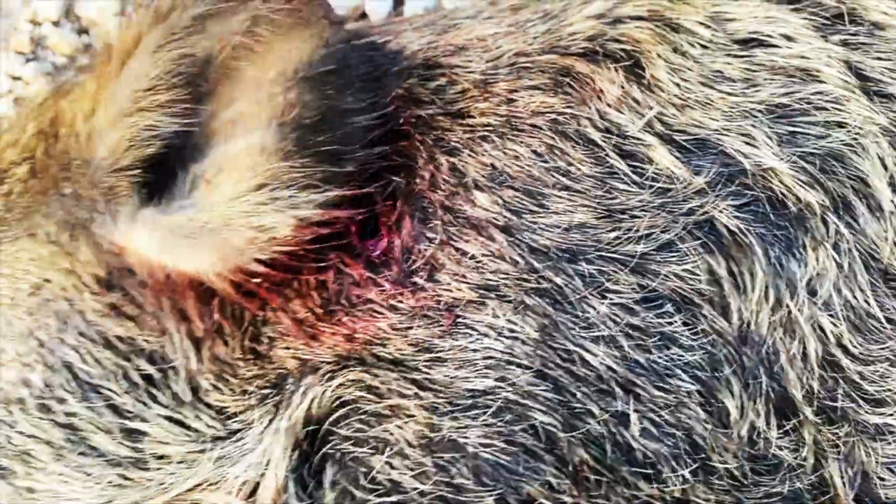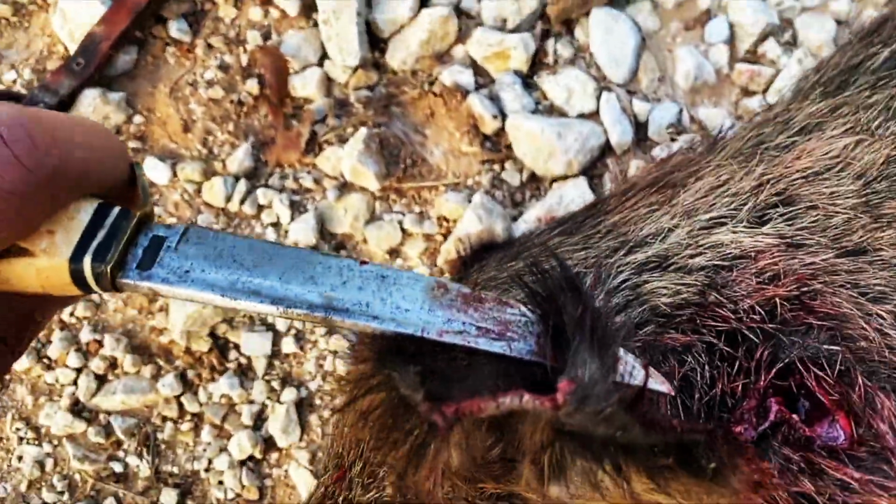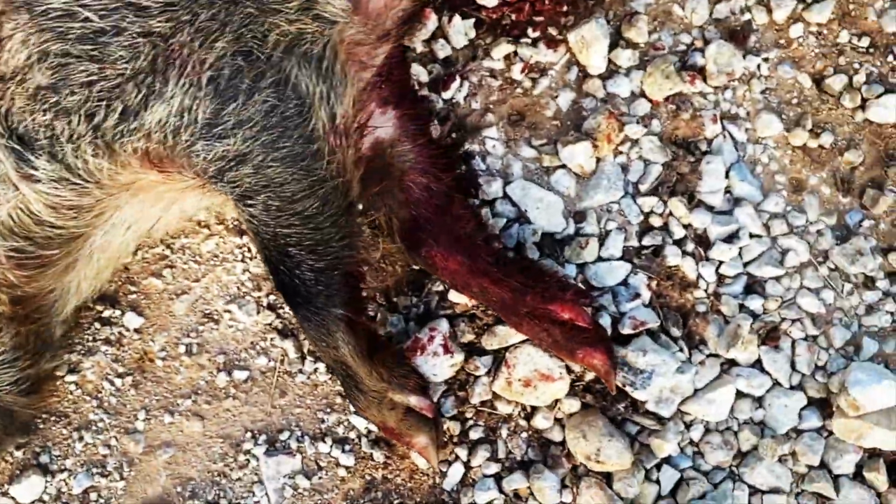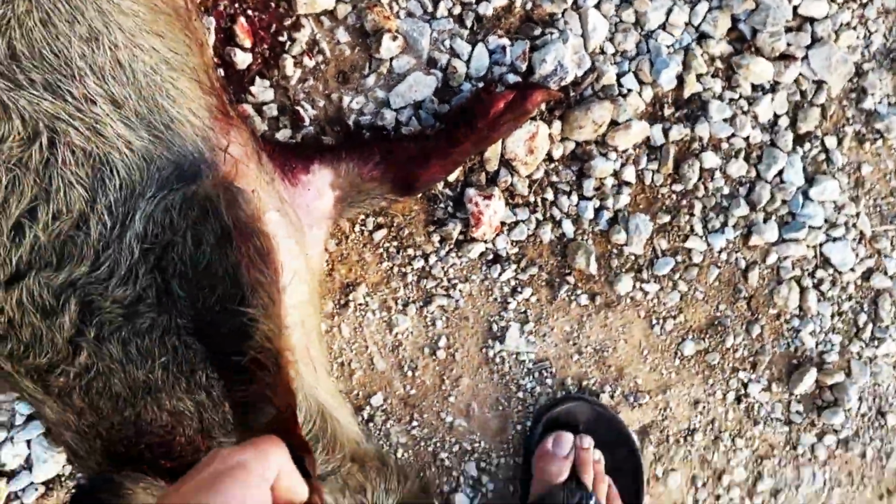Look at this ear real quick. I want to see how tough hogs are. He probably just got in a fight in the last 2 days or so. Check that out. Barely hanging on. Let me roll him over real quick. I don't want to get my sheath bloody. So you think that side's bad. Check this out. Oh, come here. Ugh.